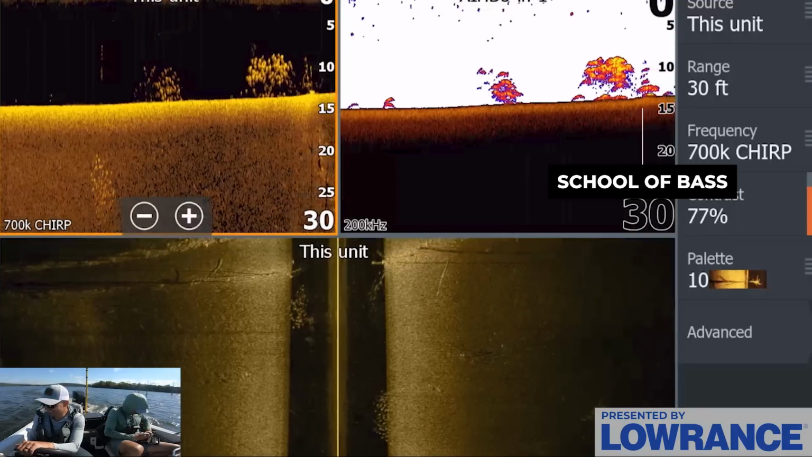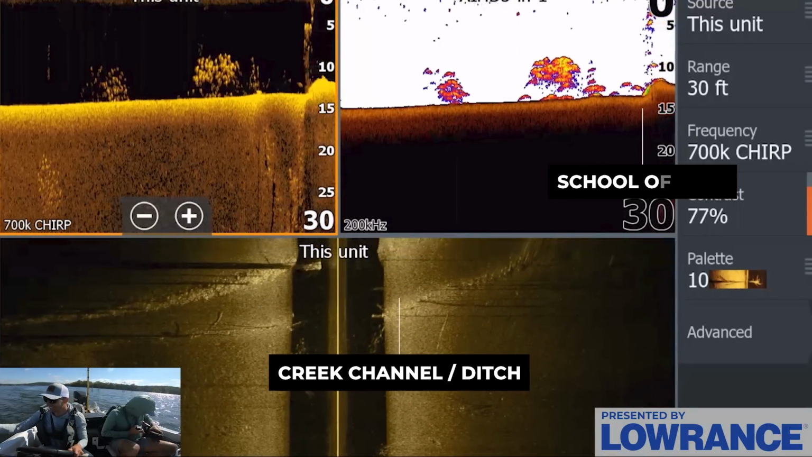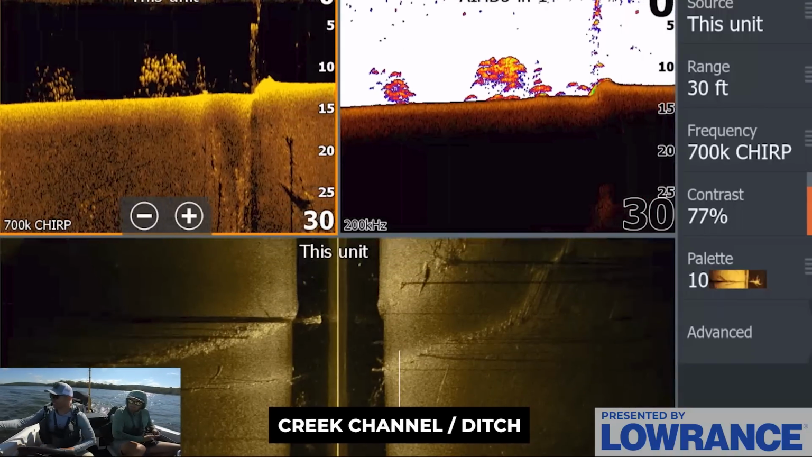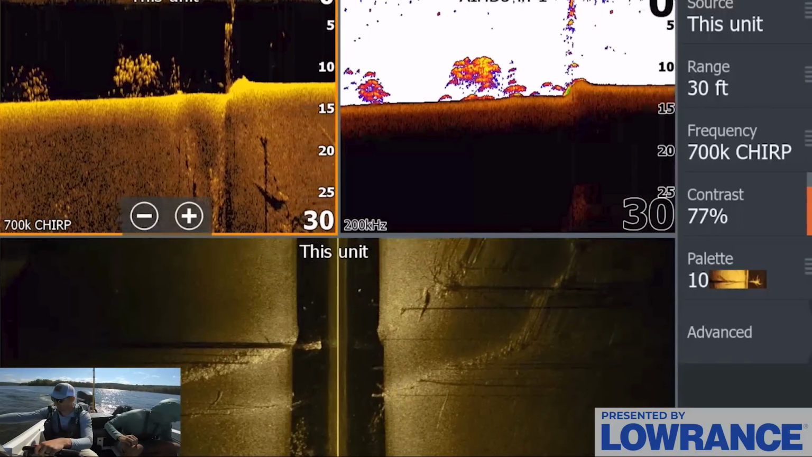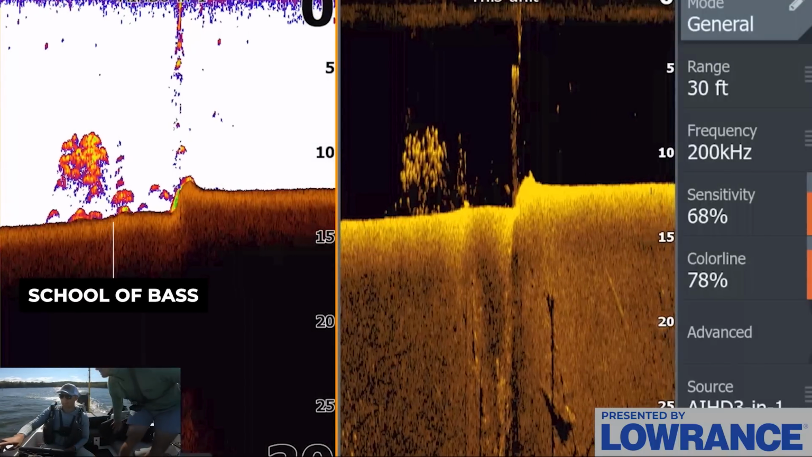Oh my goodness, Jimmy, there they are. Look at those fish. Timber, right on that ditch. Is that rock right there? Yeah, dude. Right on this timber edge. There's a really nice defined ditch, and right there is just gassed with fish.